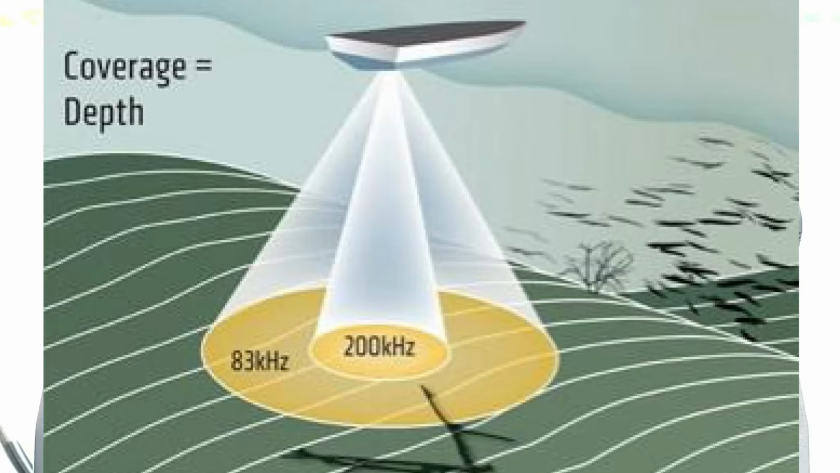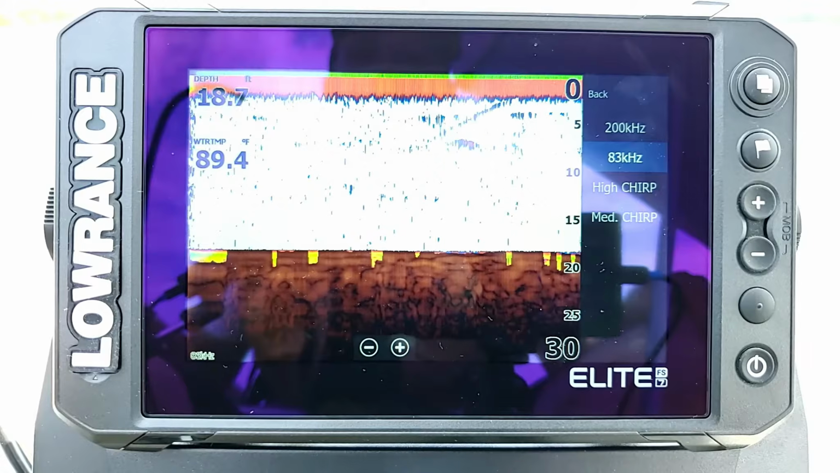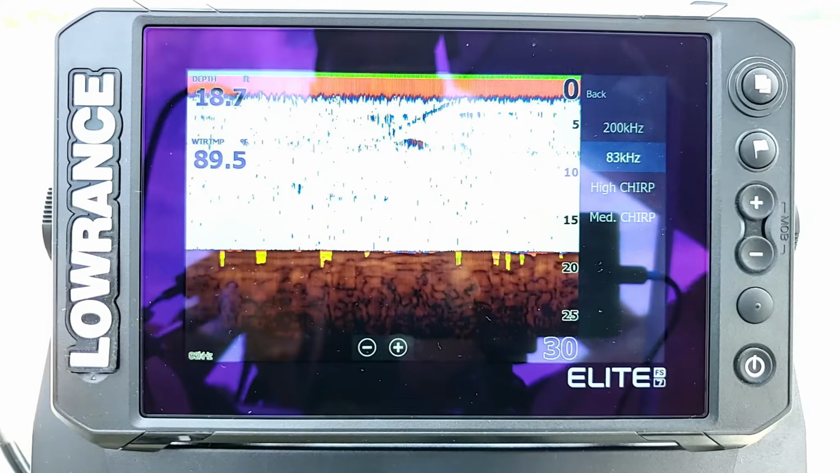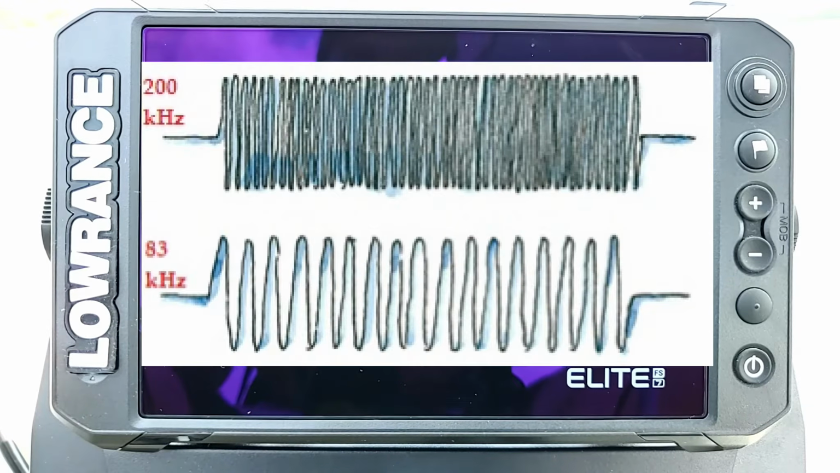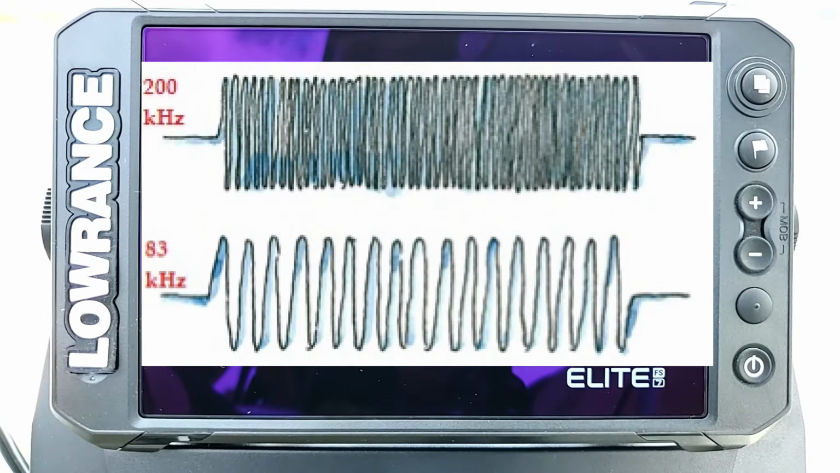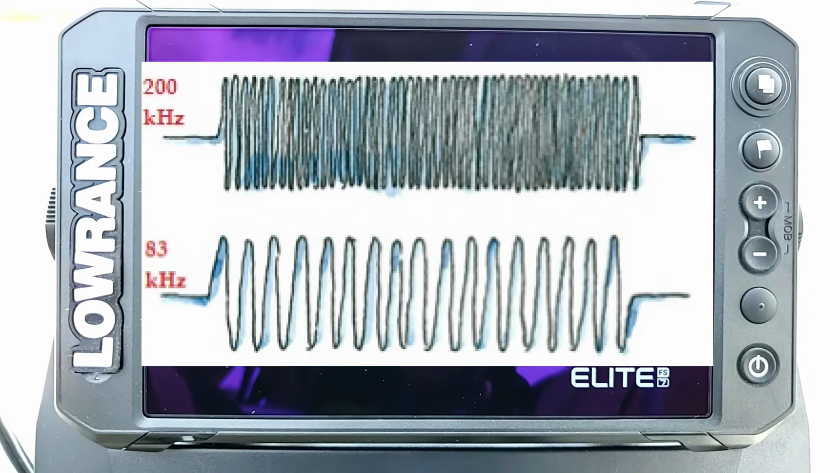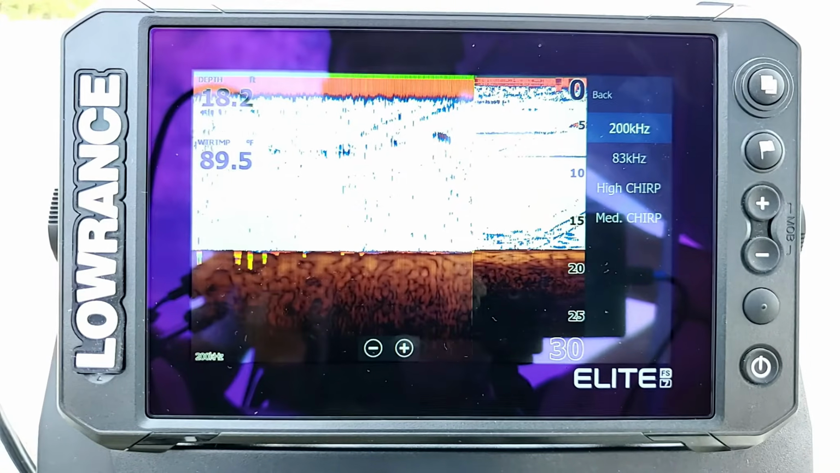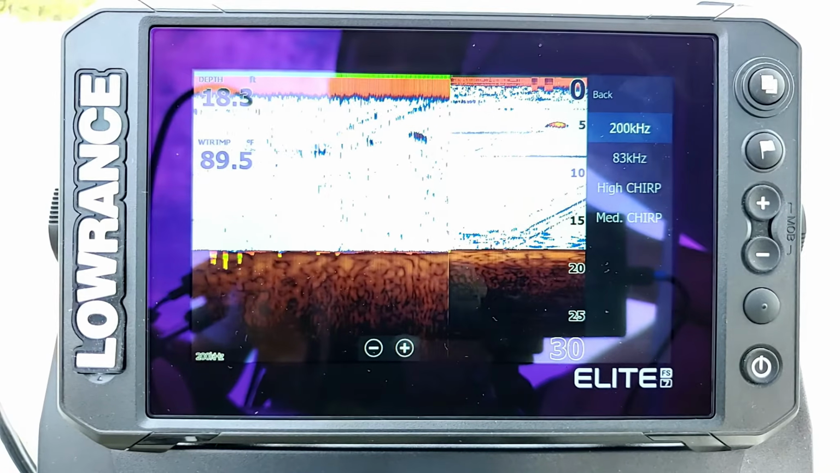So when you're in 5 feet or less, you're going to want that. The other reason you might want to use it in really deep water is because the wavelengths are much further spread apart and they're able to travel through that water a greater distance than the more compressed frequency, like with the 200 kilohertz or the high chirp. Now, high chirp is what you would normally probably want to run it on.